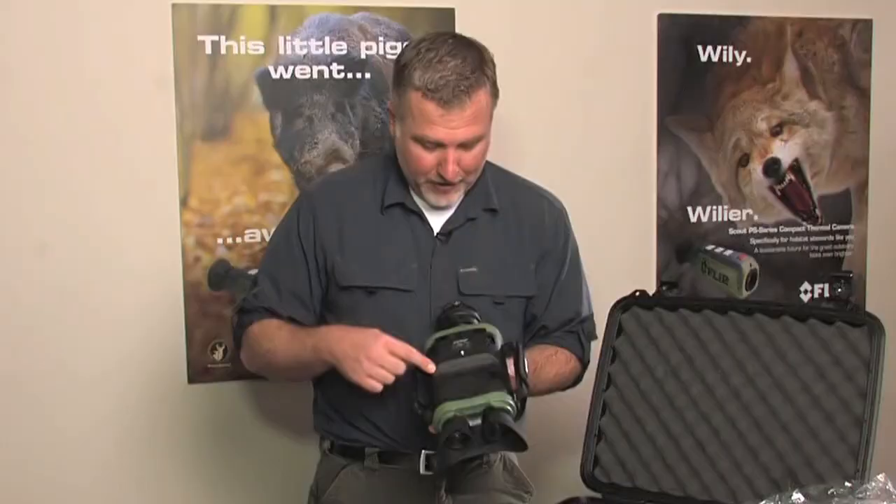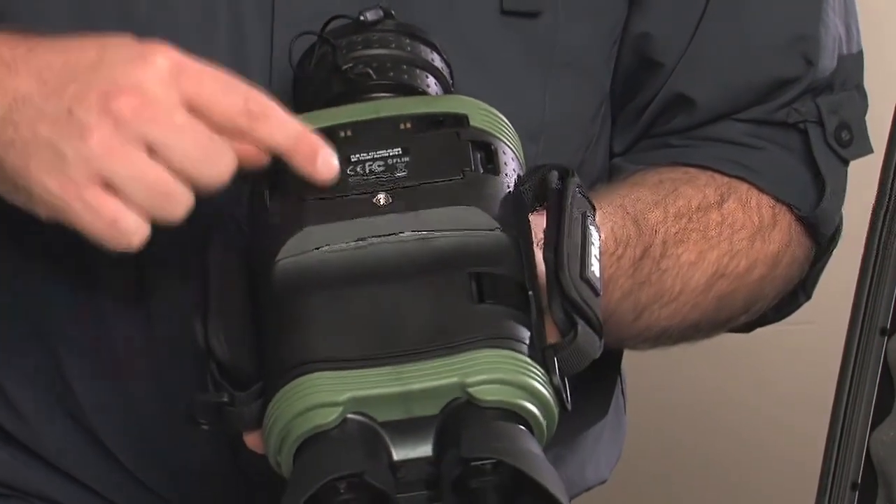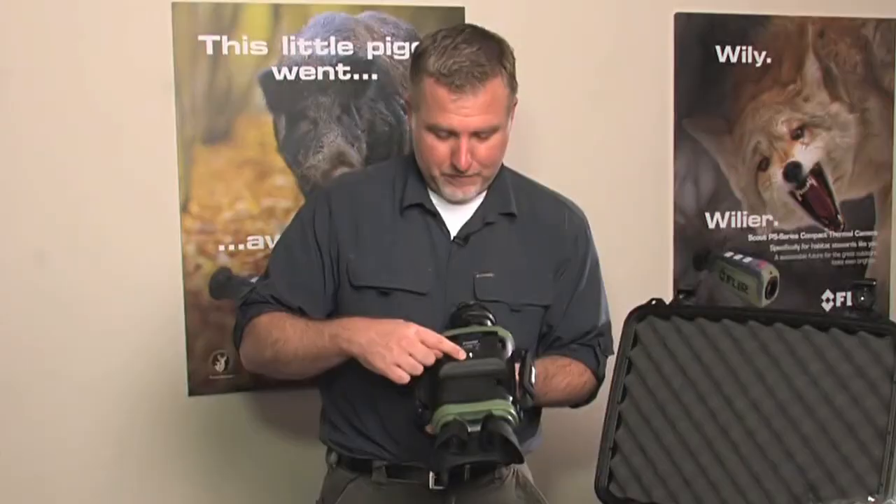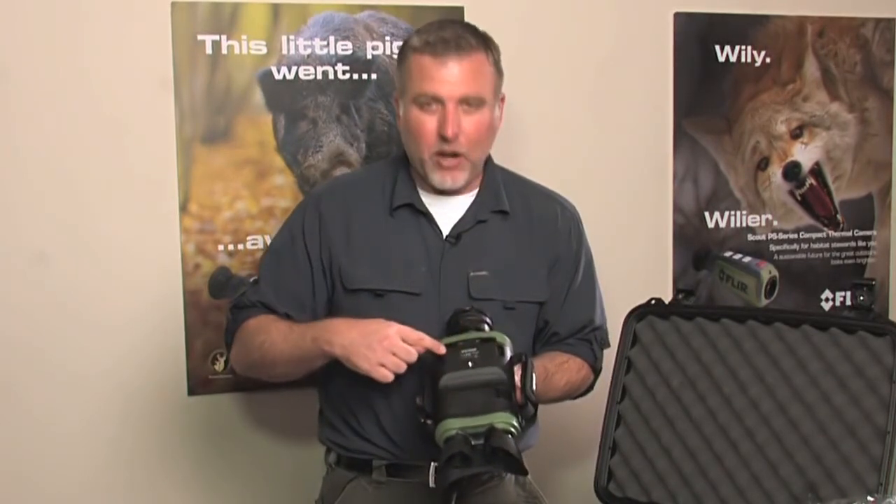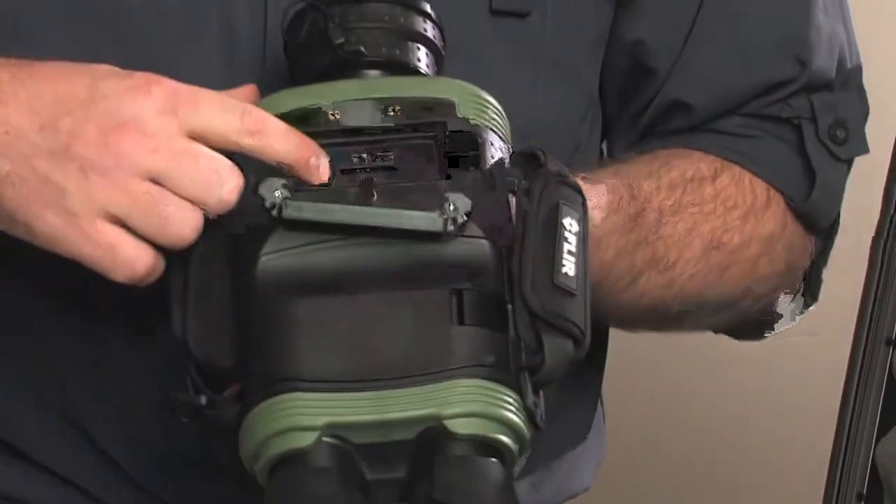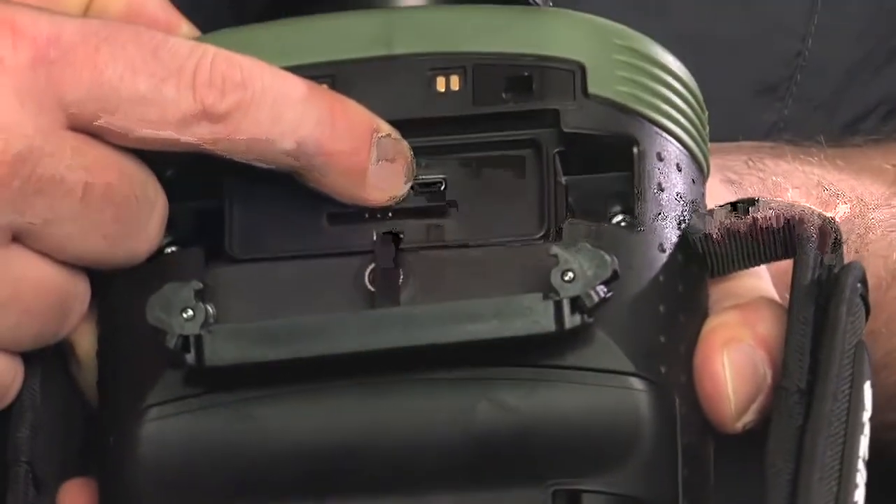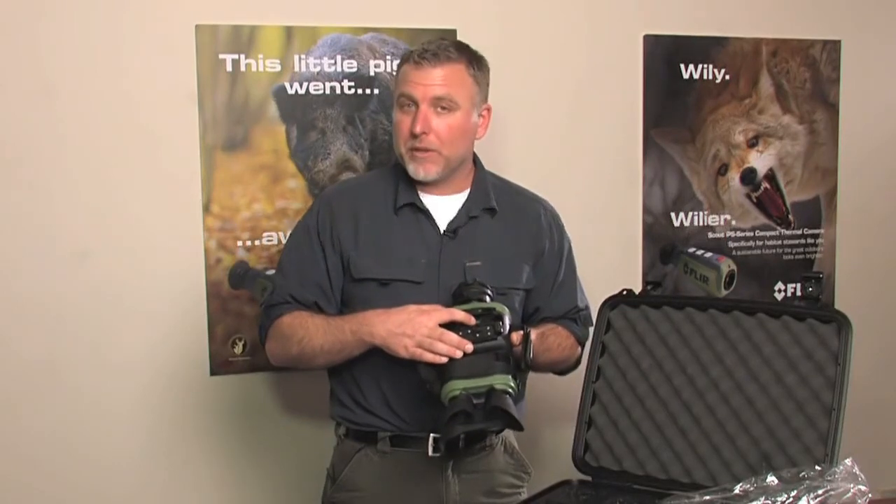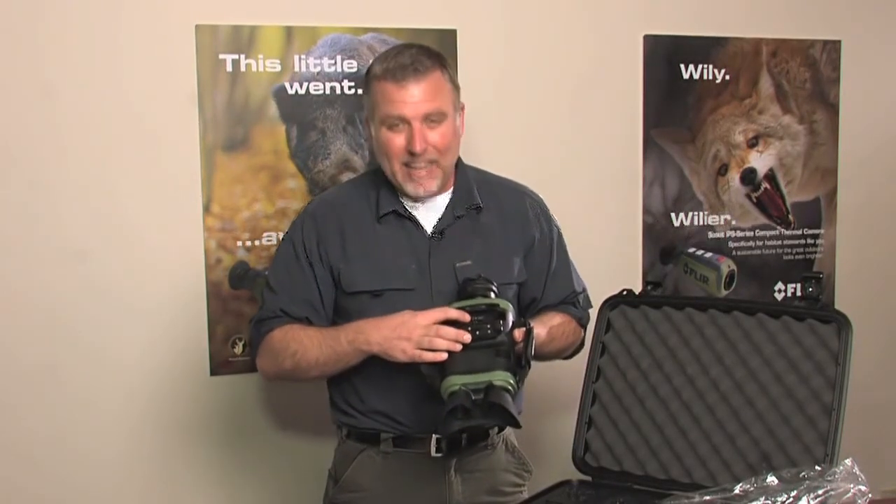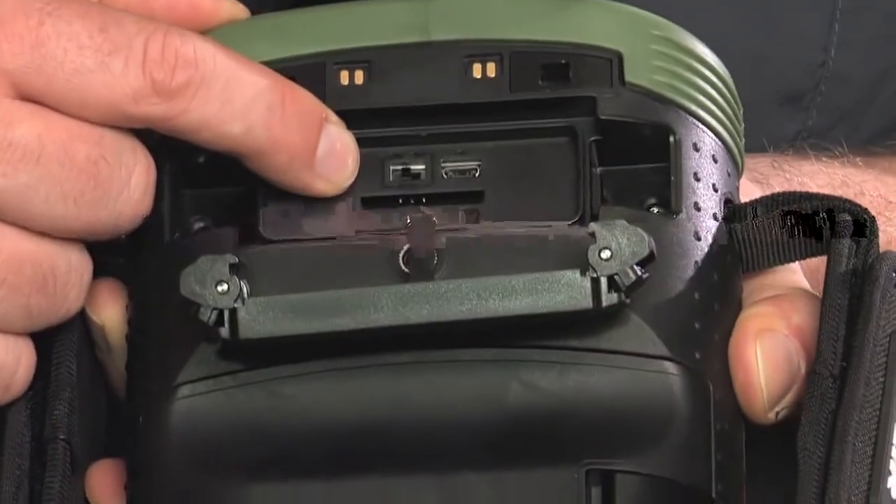On the underside of the unit, you'll find the battery door, where you put the 4 AA batteries in that power the unit. Here is the hot shoe mount, as well as a tripod mount. And here we have the SD card door. Inside, we'll find the slot where you put the SD card, as well as the USB connection. From here, you can upload your stills and videos to a computer. Alongside of that is the standby switch, where you can turn on or off the standby function.